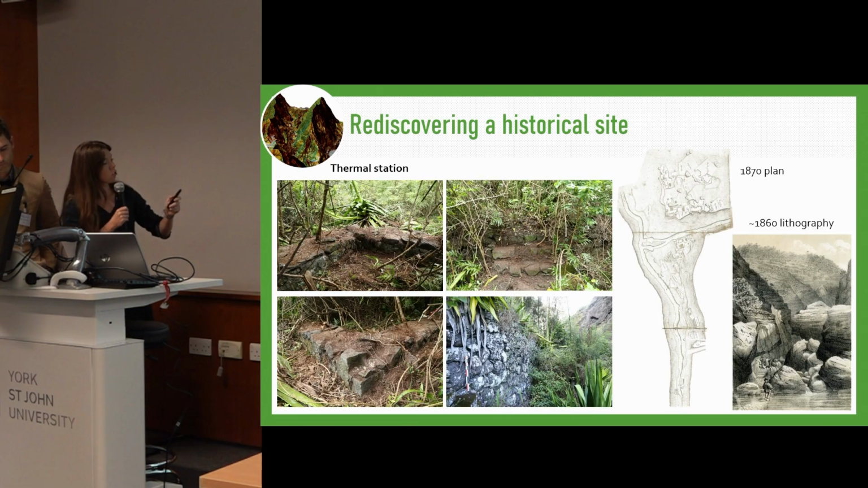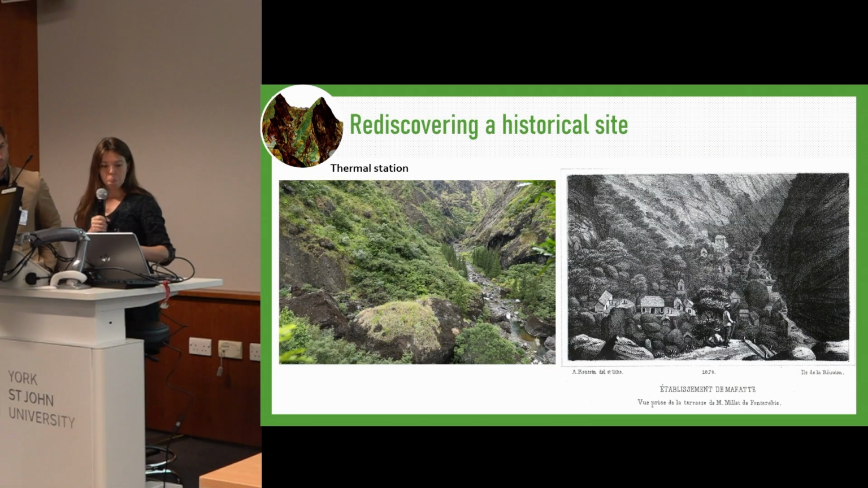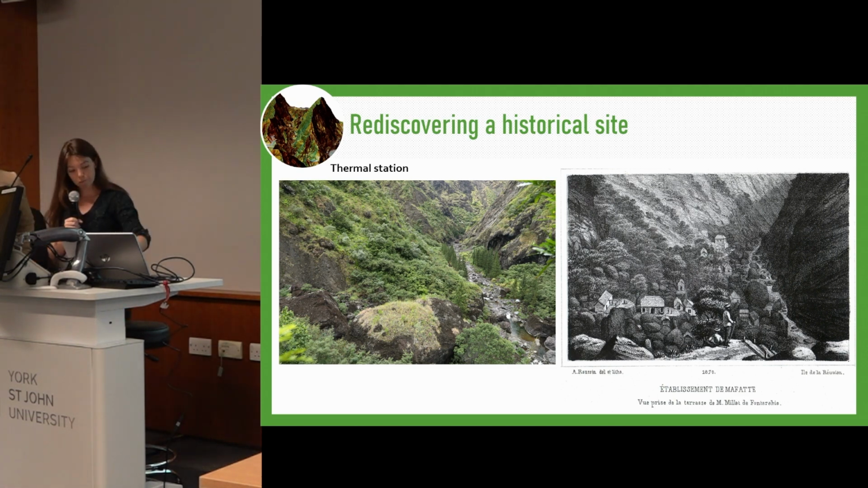Here you can see some of the structures we have found, so terraces, retaining walls, and house bases. We had the chance to have so many archives and iconography on the sites to better understand the history. And we also put some extra effort into taking the same pictures as our ethnography, and it's really interesting to see what an economic and touristic center of Mafate in the second half of the 19th century looks like today.